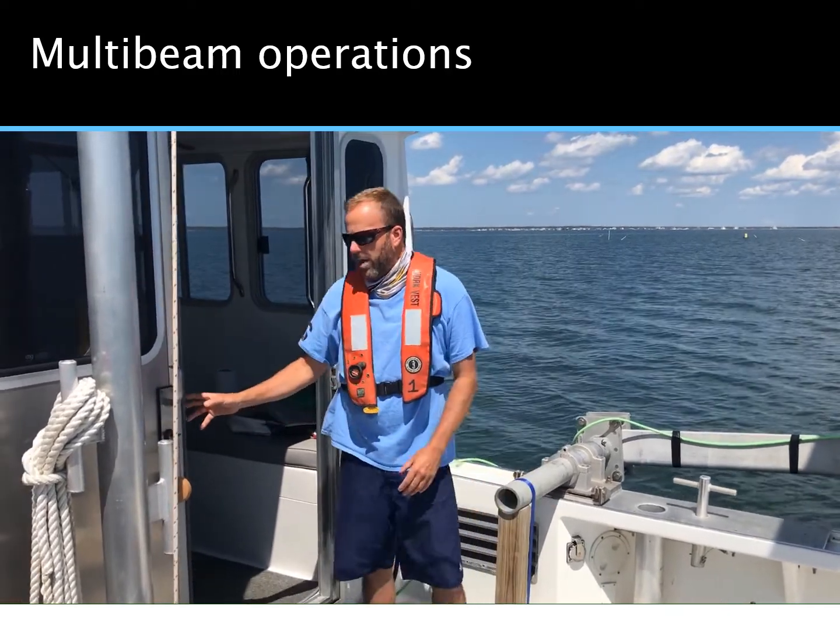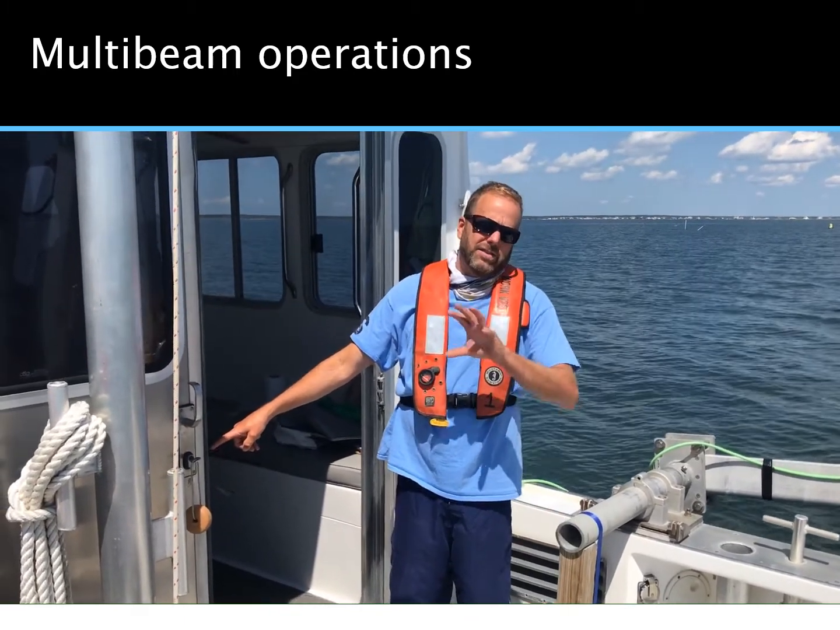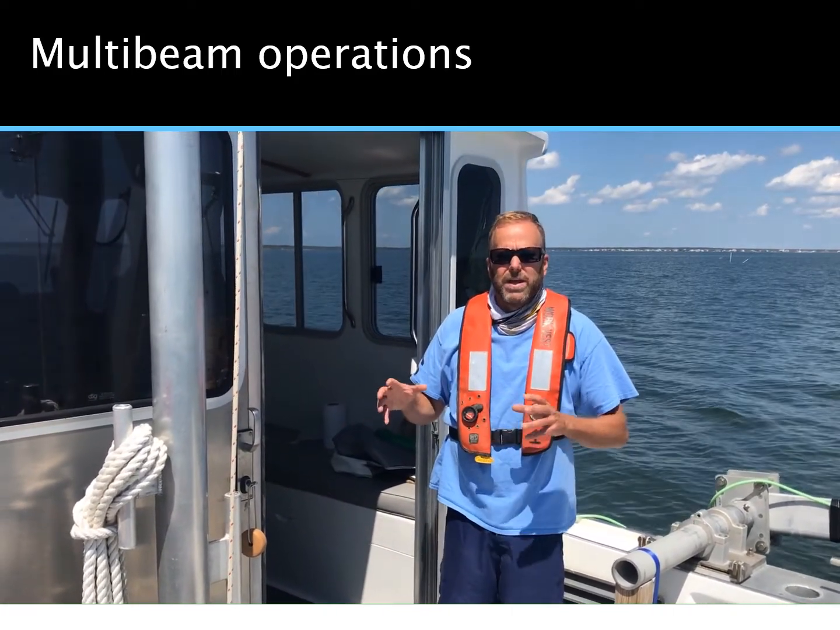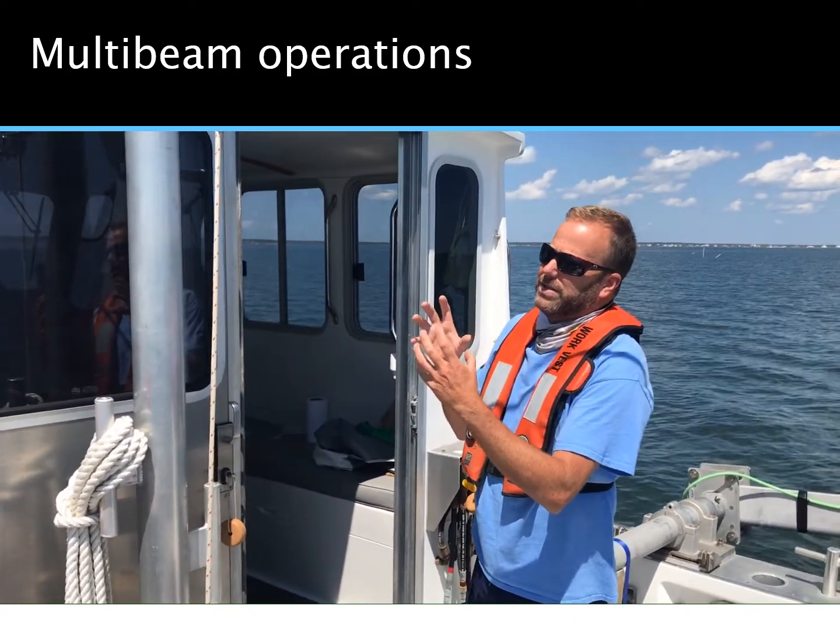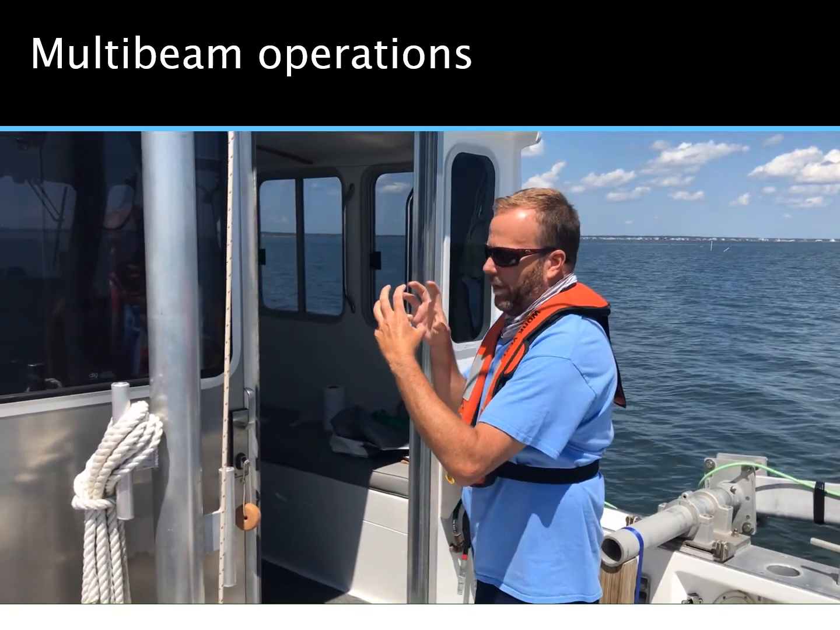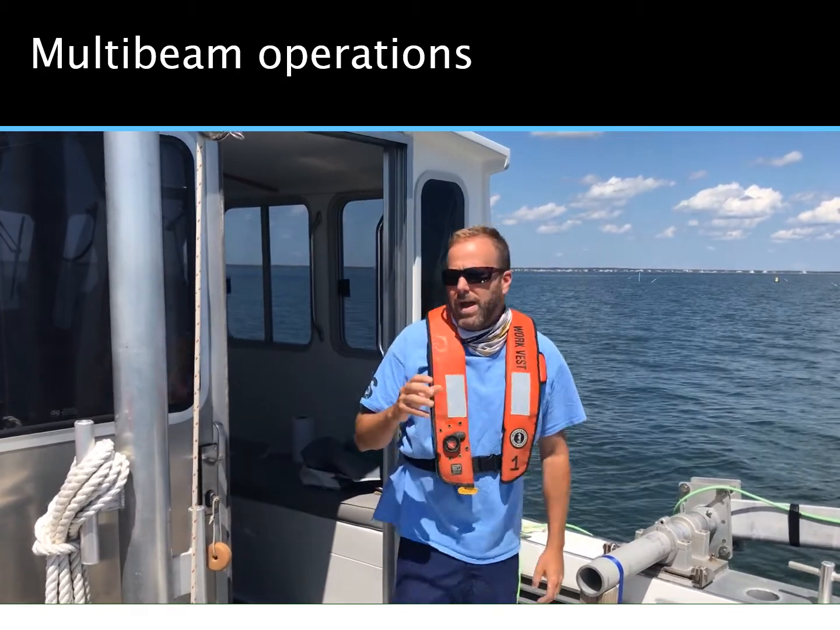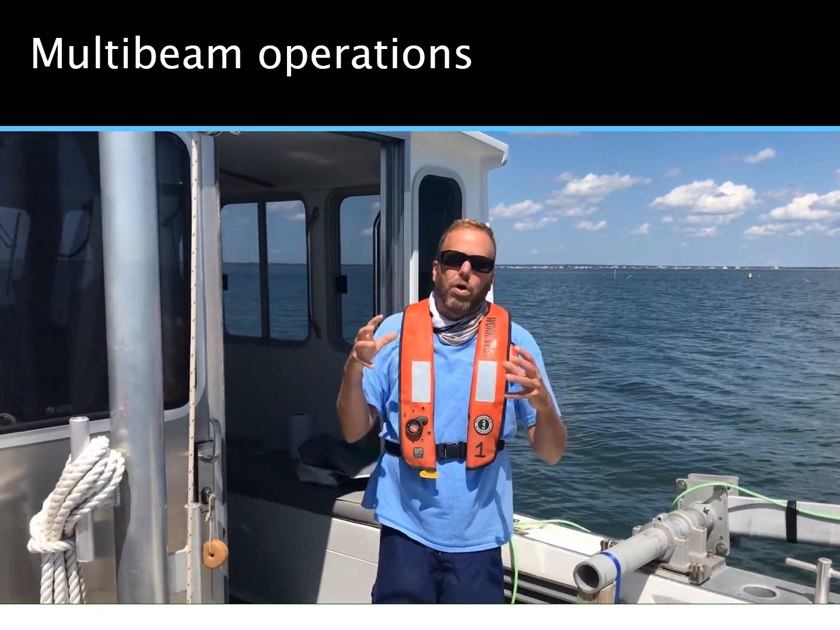And we do that with a motion reference unit. As we walk in here, we mount it about in the center of gravity of the boat, wherever you can get it that makes sense, but as low and as centered to the boat as possible. It's a high quality motion sensor that is telling us exactly what's happening as far as pitch, roll, and yaw as the boat moves forward. And the acquisition software that we use is going to take all that into account.